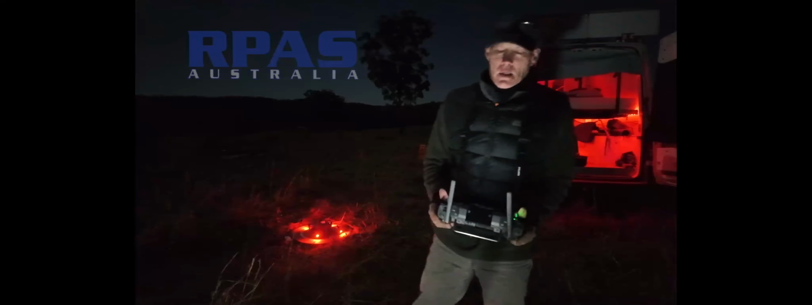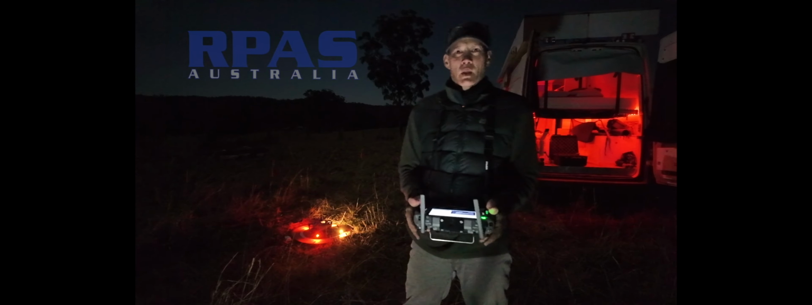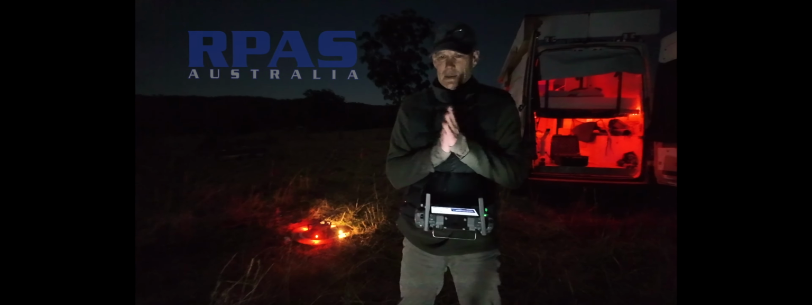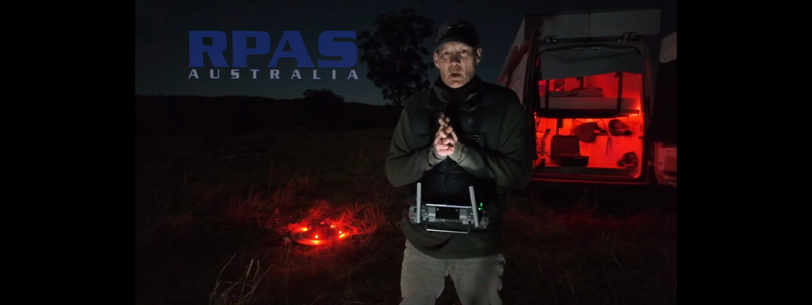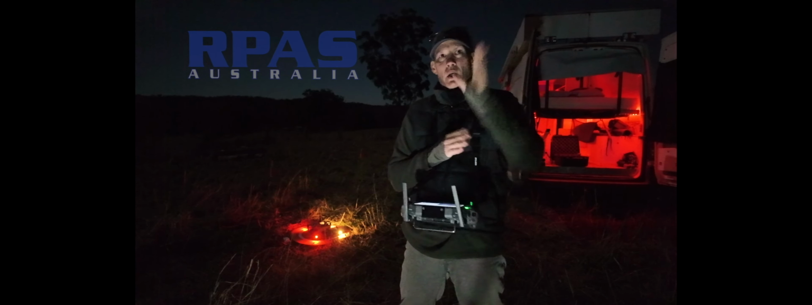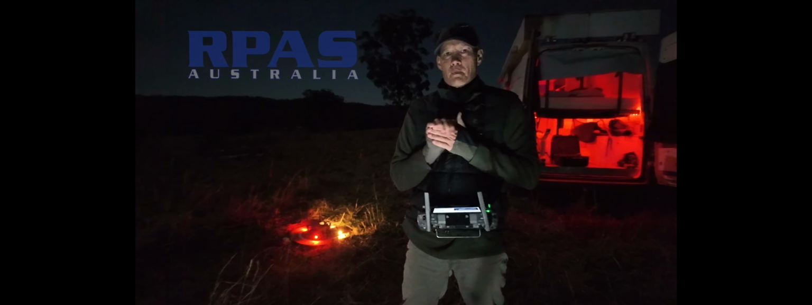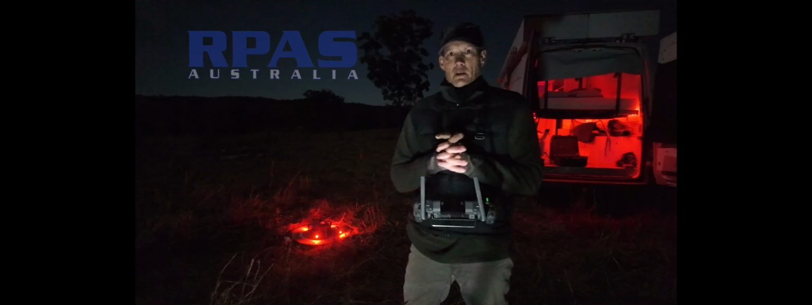Well, good morning. It's a brisk 4 degrees here on the mid-north coast. It's the 30th of July, and it's a follow-up survey from yesterday's, where we're going to survey a section of forest over there for koalas and see what other critters we can find.